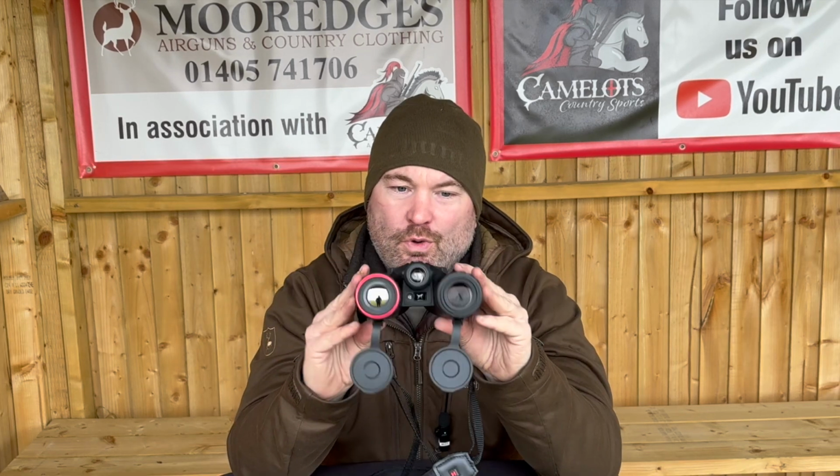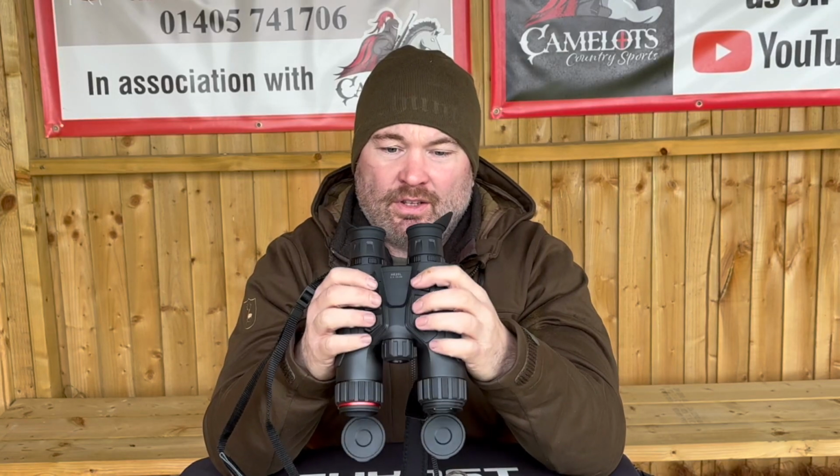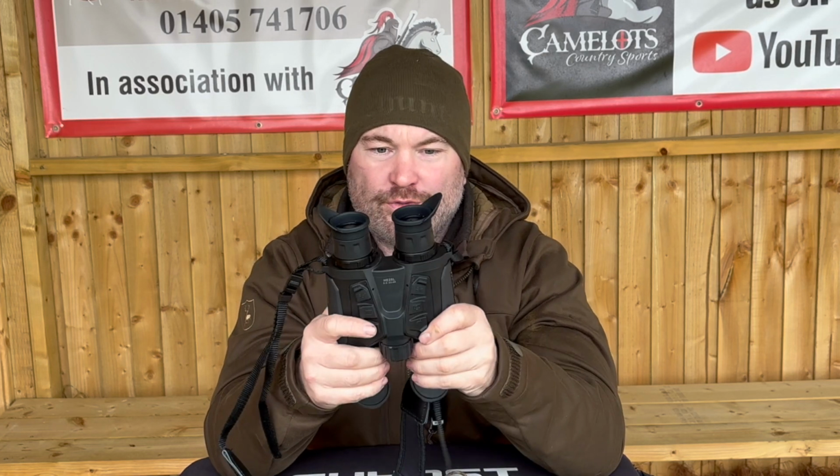It's powered by 2 rechargeable batteries, which come out of the back there, and you can recharge them, and it's got up to 8 hours continuous use. It's IP67, which is quite high, which means it's dust proof and waterproof, so you don't have to worry about if they get damp when you're out in the field.